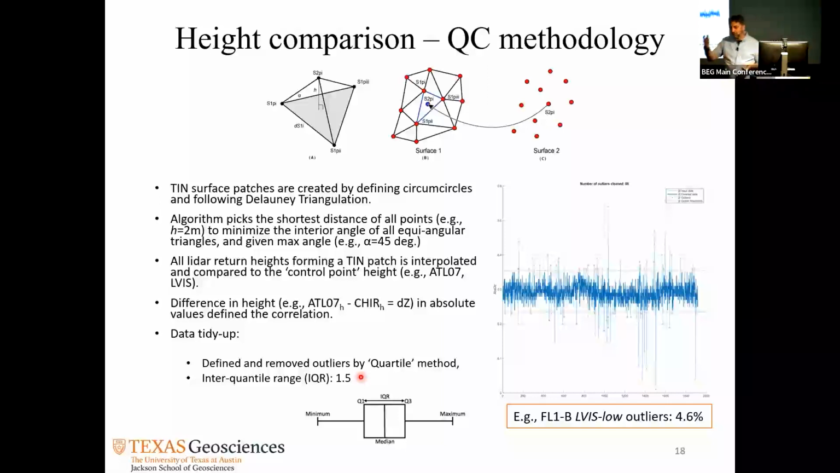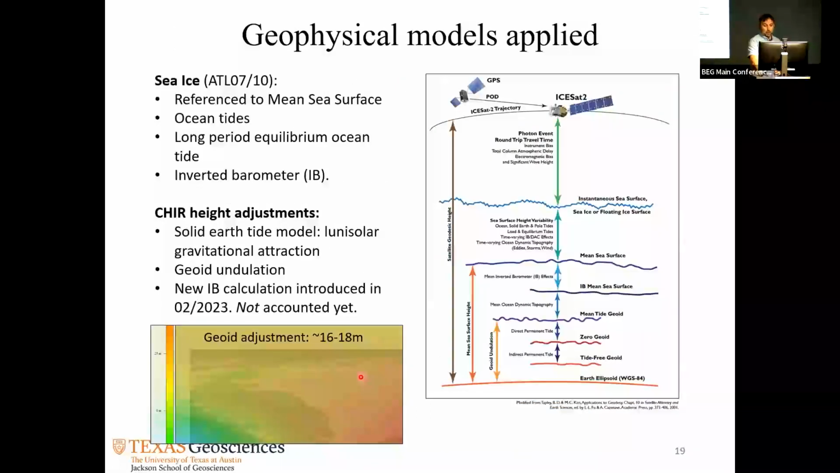Of course, because of, again, the sea ice surface, it's very zigzaggy, and it created quite a bit of outliers. So basically, the first approach was to clean some of those outliers with a quartile method. And then the second one, the geophysical models that applied, especially, I mean, ours, we're flying at 500 meters high, so we don't consider atmospheric effects that happen to our LiDAR, but ICESat-2 has to go through that.